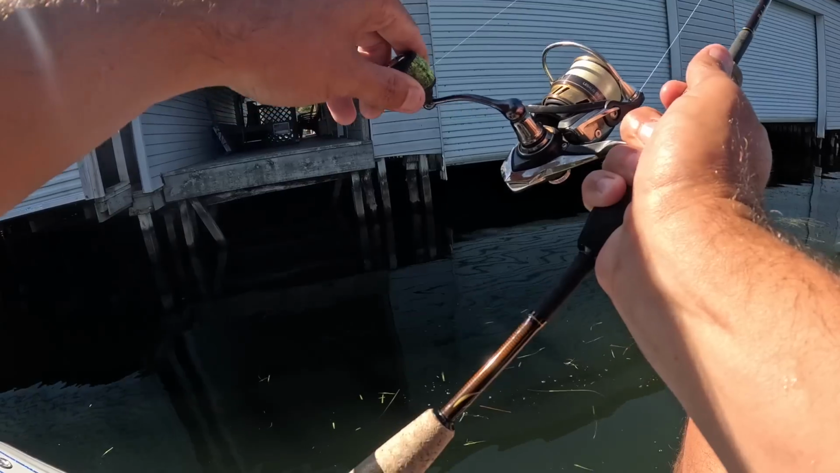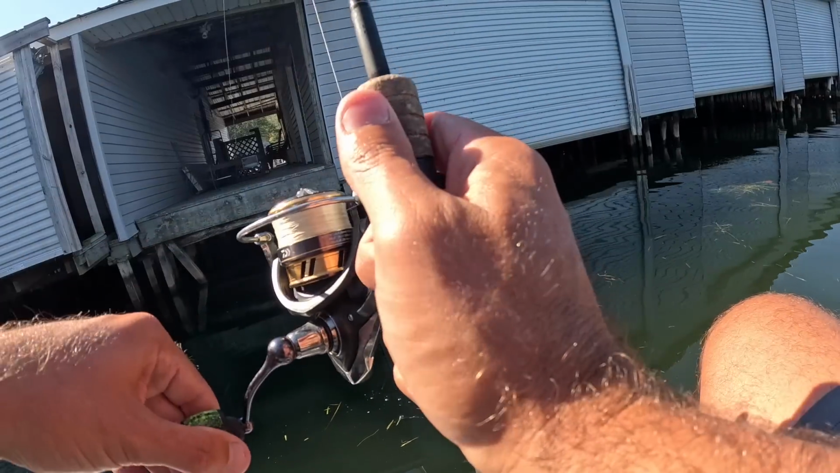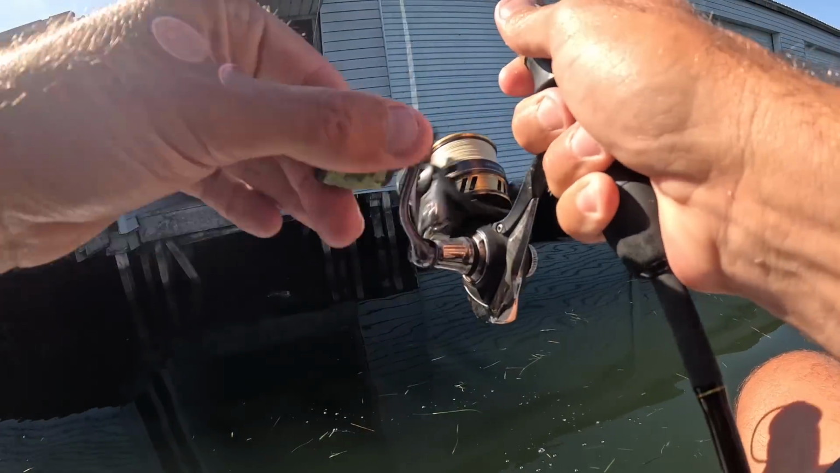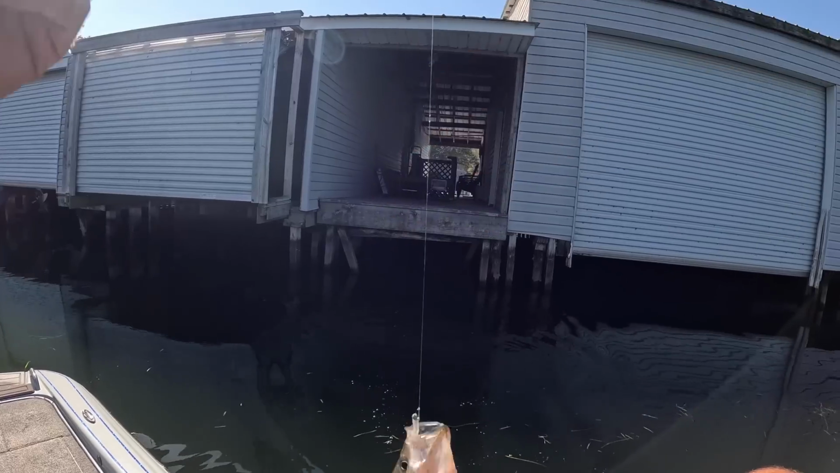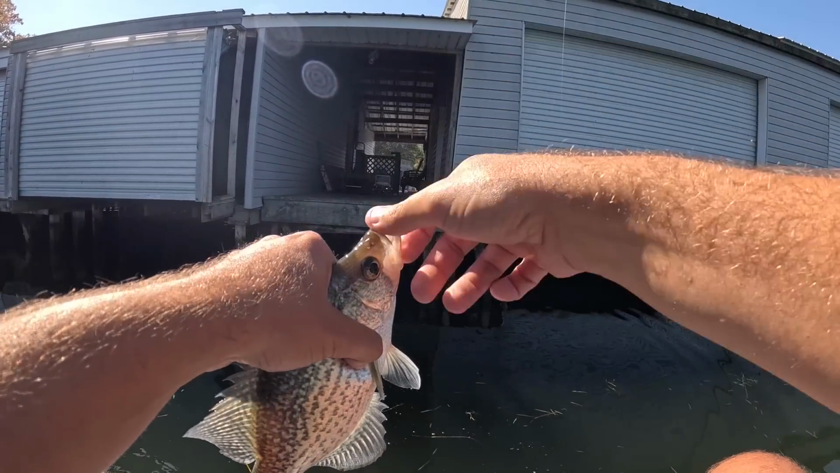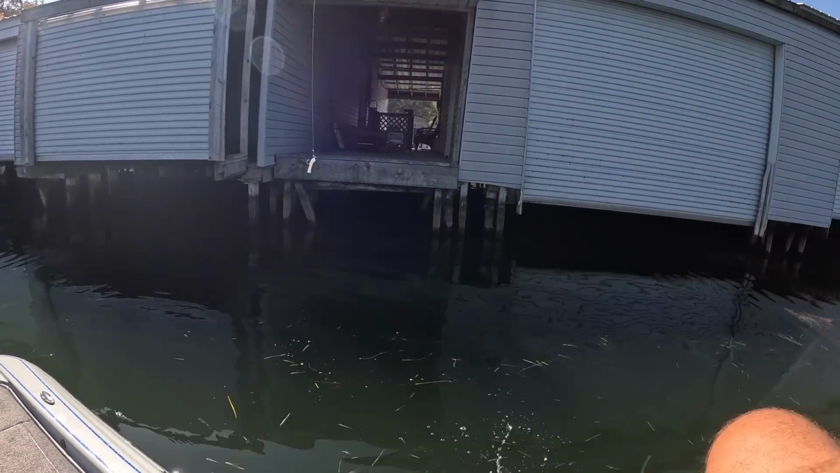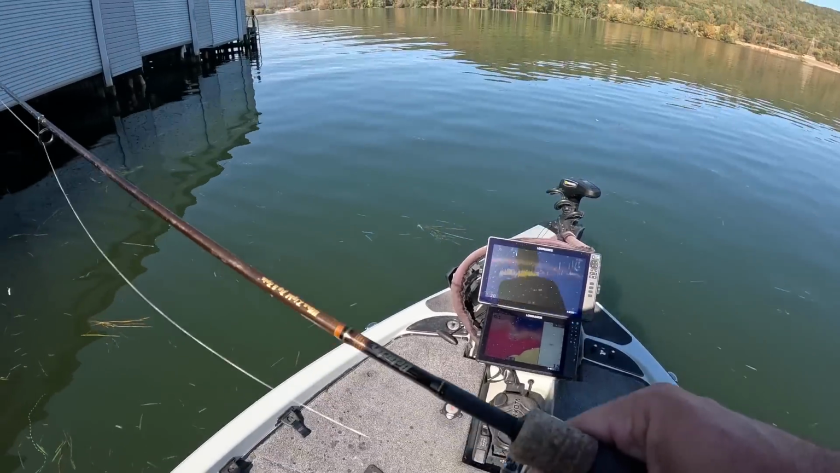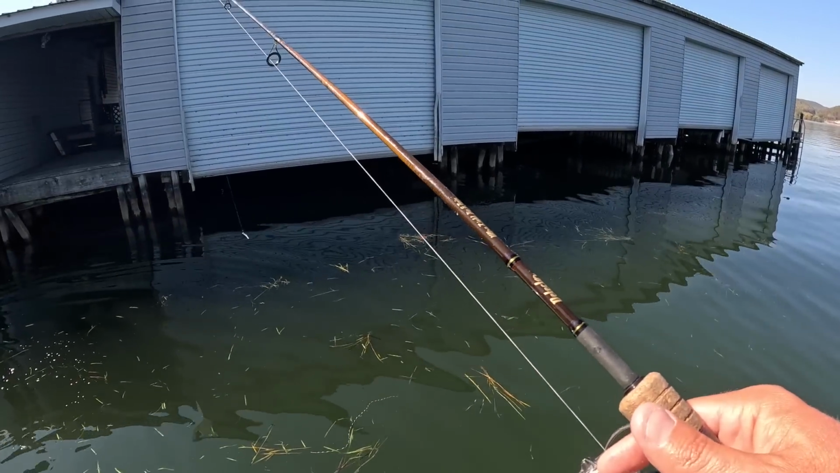There's another one. There's a cross member in there, and I'm having to be real careful, or they'll get me on it. Man, there's a pile of fish in there. They ain't monsters, but they sure are good little keepers. And they fun too. Been a while since I got to catch them shooting docks, especially cast after cast like this.